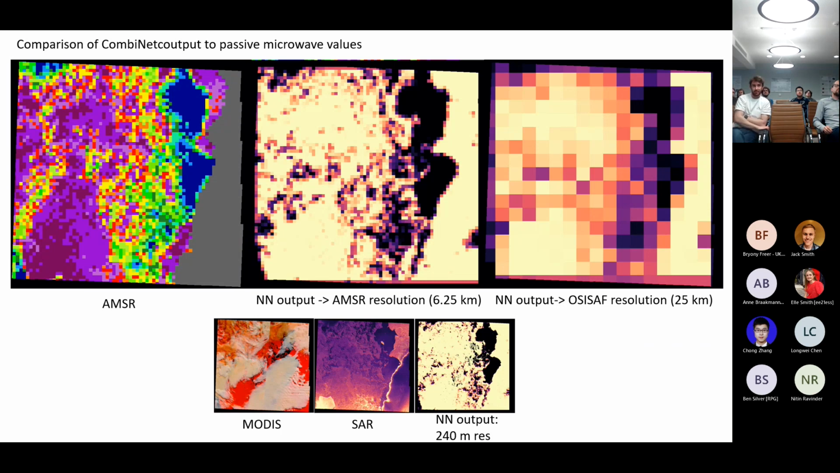So these purple areas correspond to the high sea ice concentration, down to, as I was saying before, the greens and the yellows, which is the 10 to 20% sea ice concentration, and the blue, which is open water. So this is the original output from CombiNet at the 240 meter resolution at the bottom, and I have then subsequently downscaled that to the AMSR resolution.